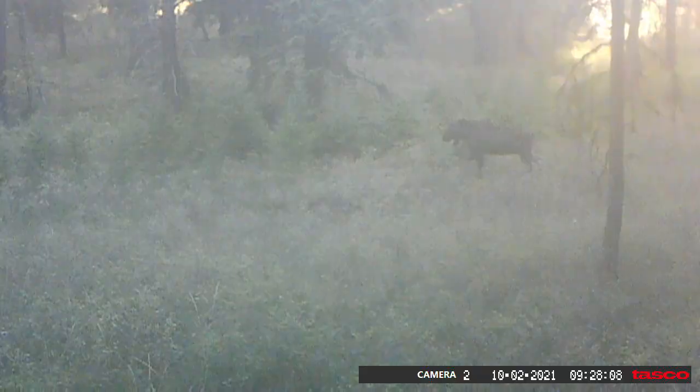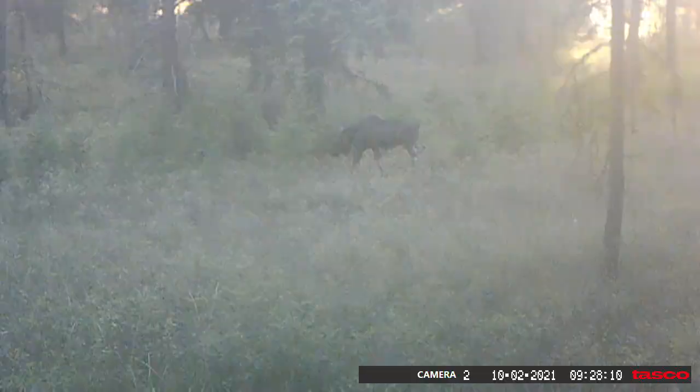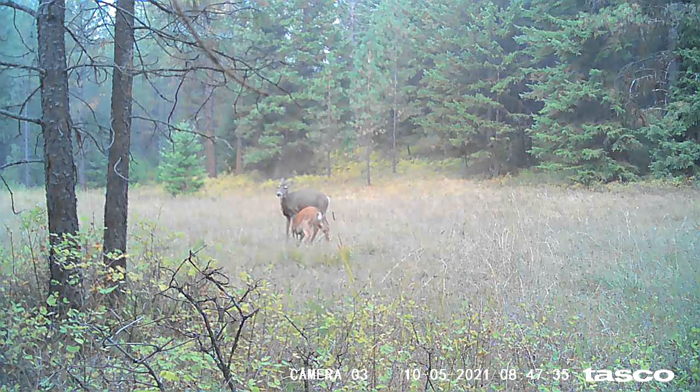The next clip, not sure what was going on with my camera here, but it was the only moose that I had footage of, so I thought I'd better include that. Pretty huge animal even at this distance.